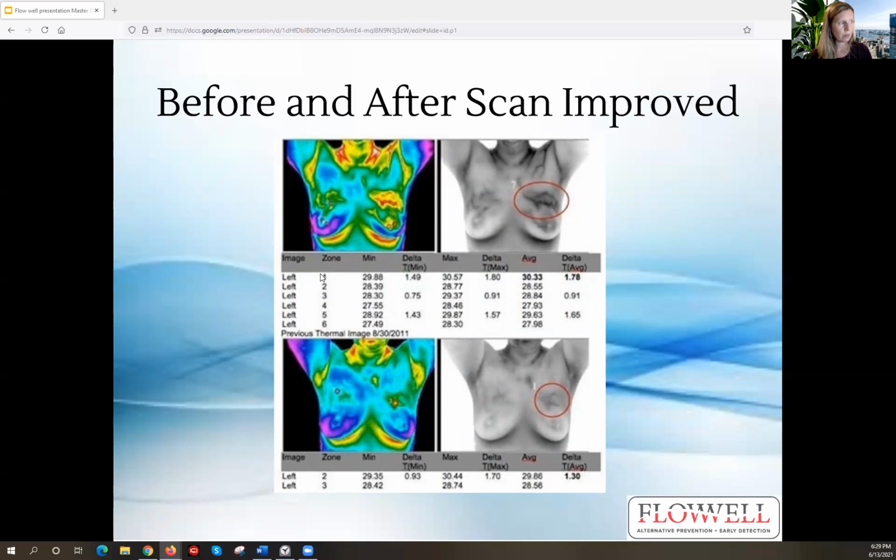So this one we're comparing zone 1 and 2. The difference in temperature is 1.78. So threshold is 2 degrees Celsius. So it's still within normal limits, but that's absolutely my goal for her, is to get it to come down at her next scan. And she did, went down to 1.30. And you can see above that left breast how much that heat signature reduced.